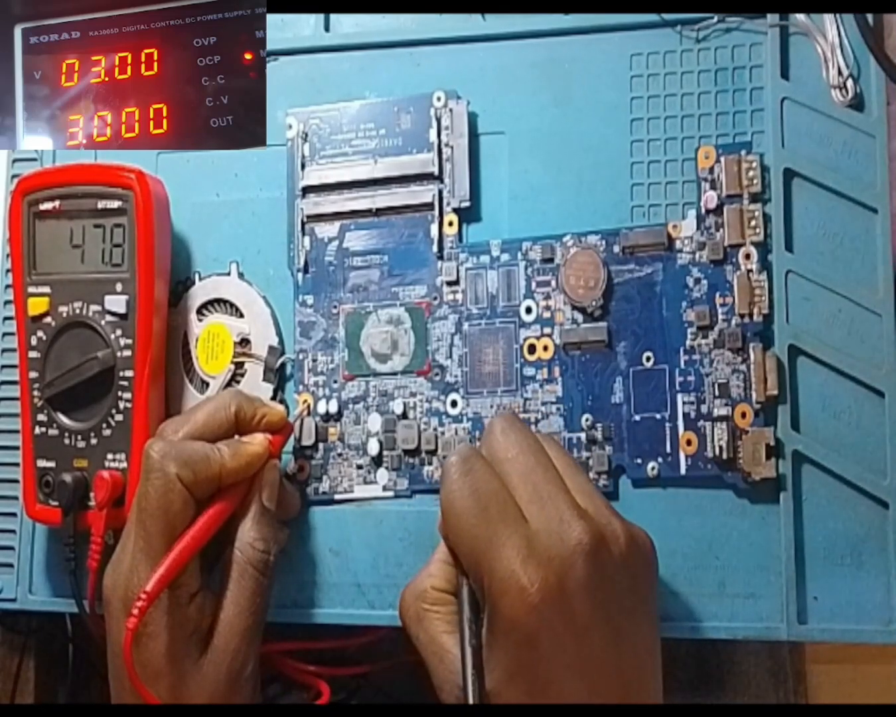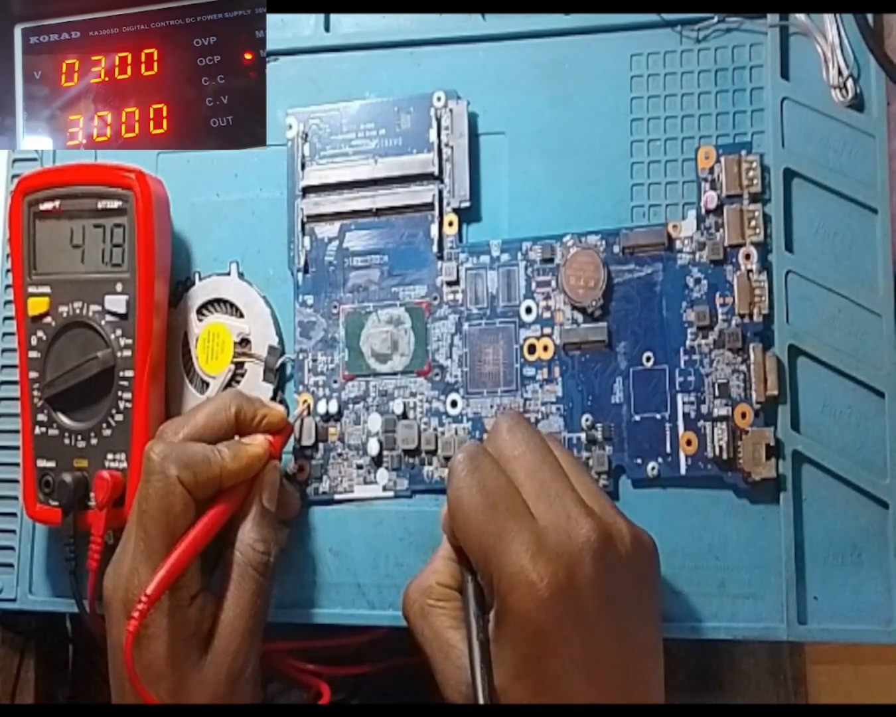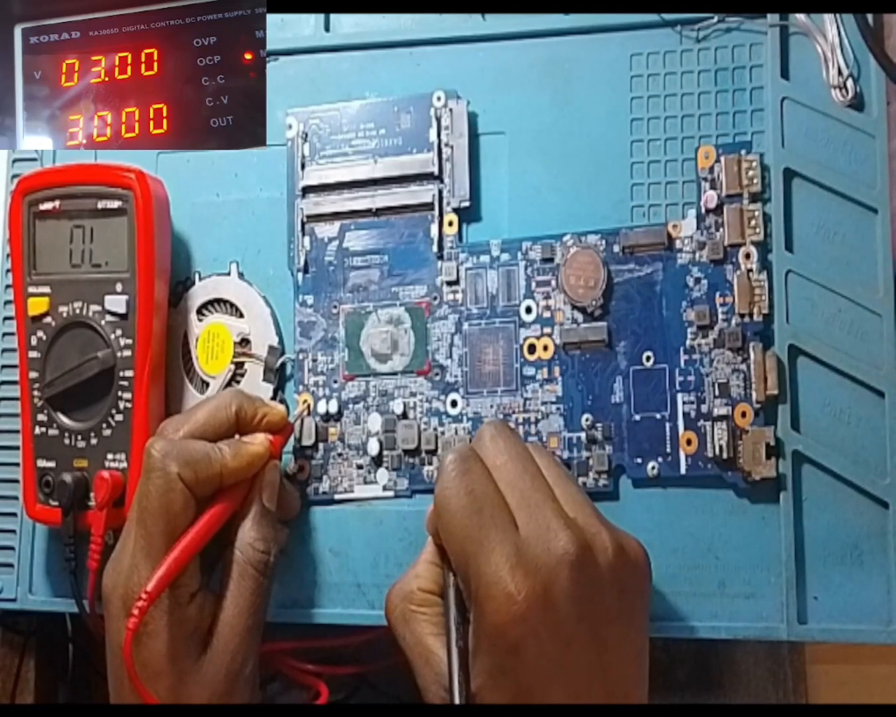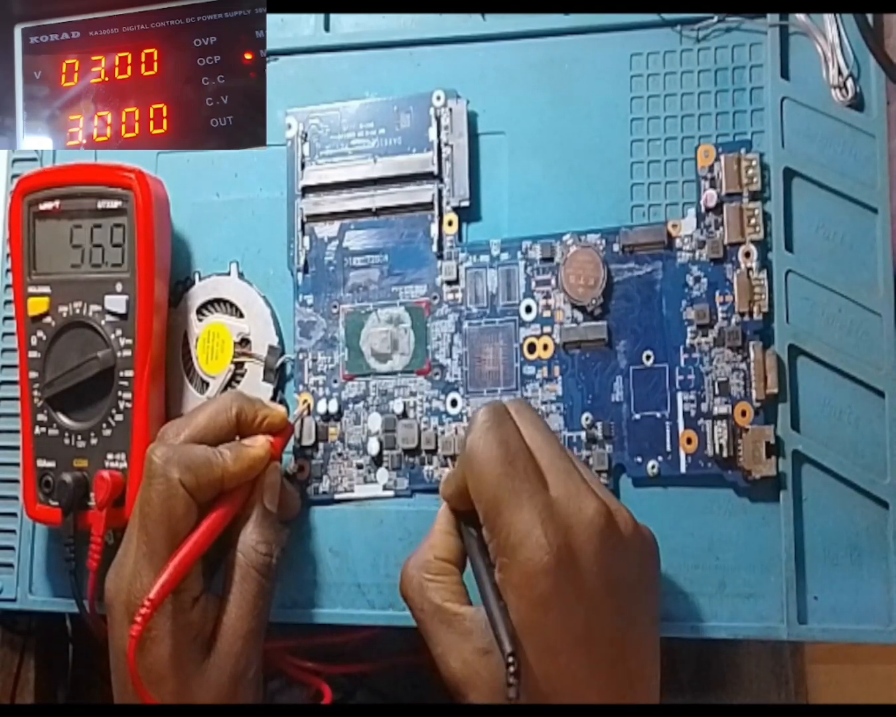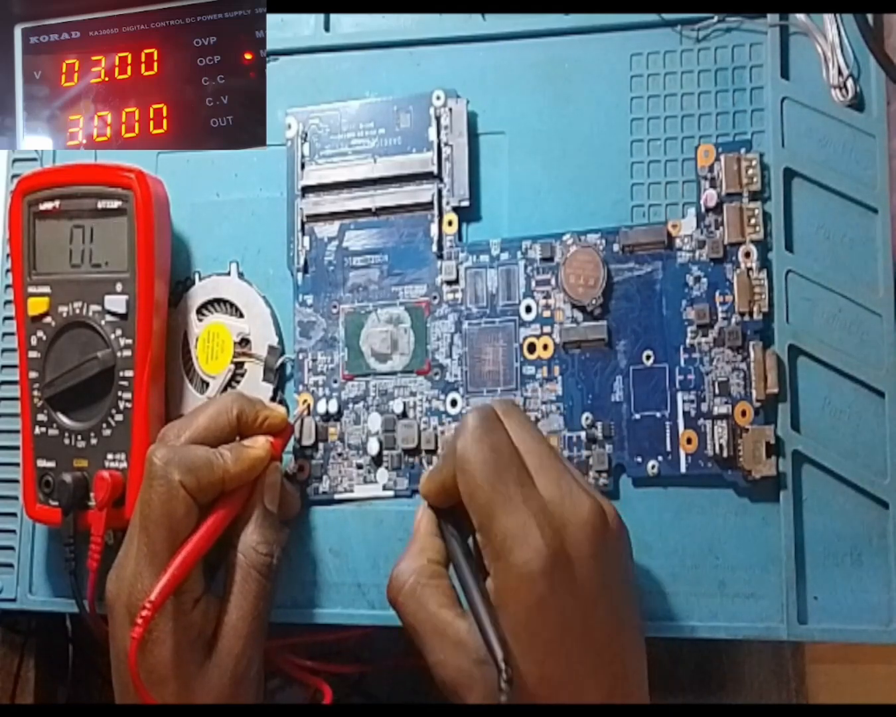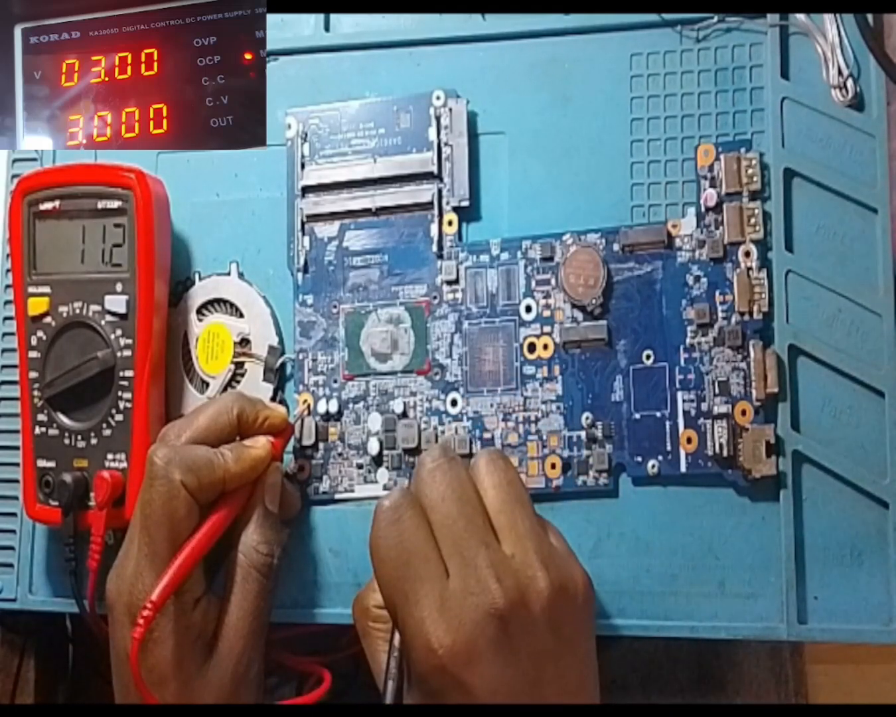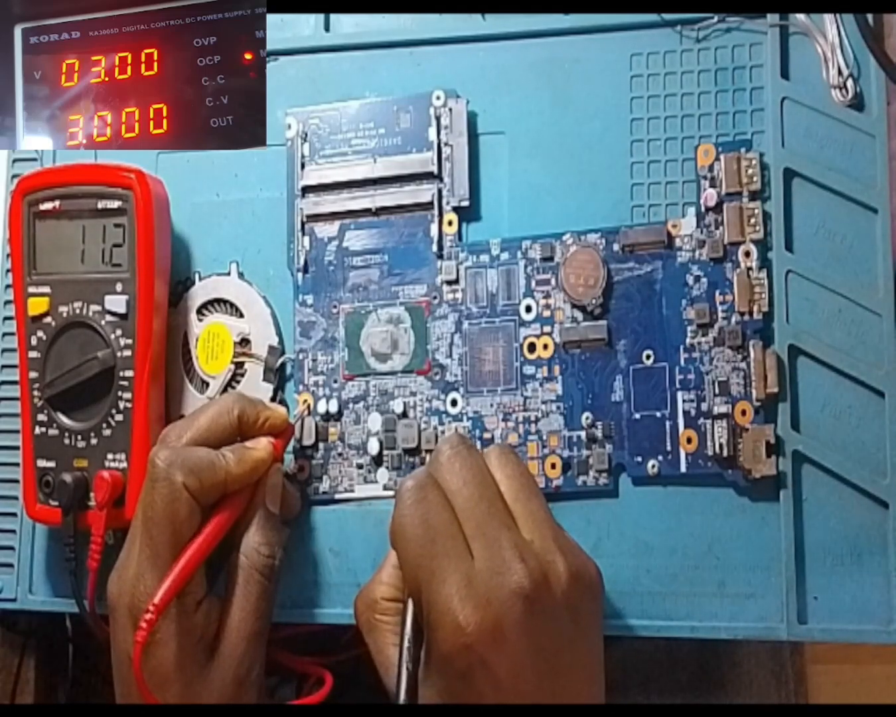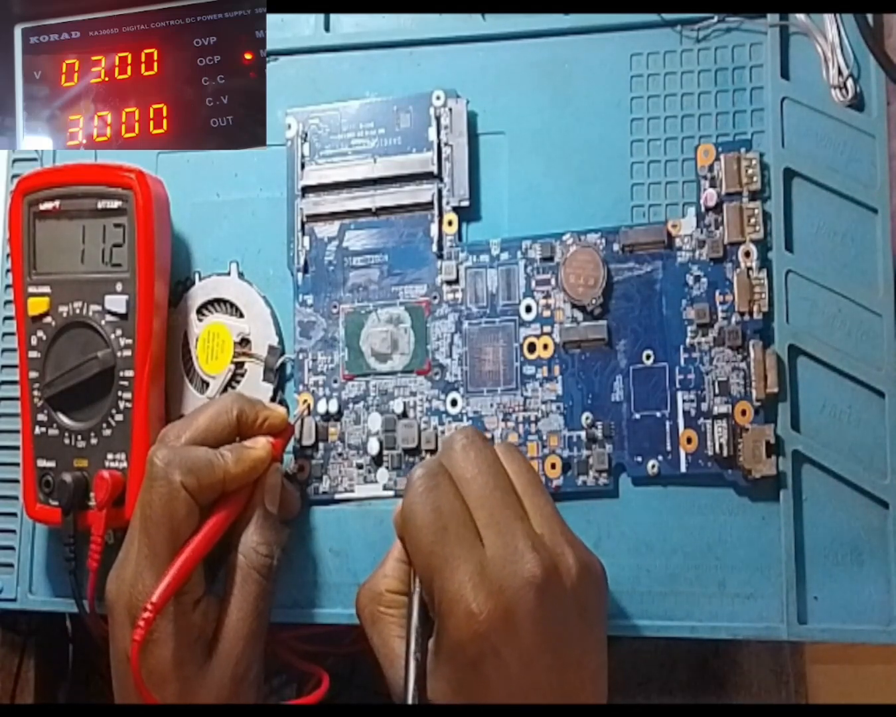There you can see 47.8. That is perfect. The other one is 56.9. That is perfect. We have 11.2. Not bad. That's not bad because it is close to the CPU.